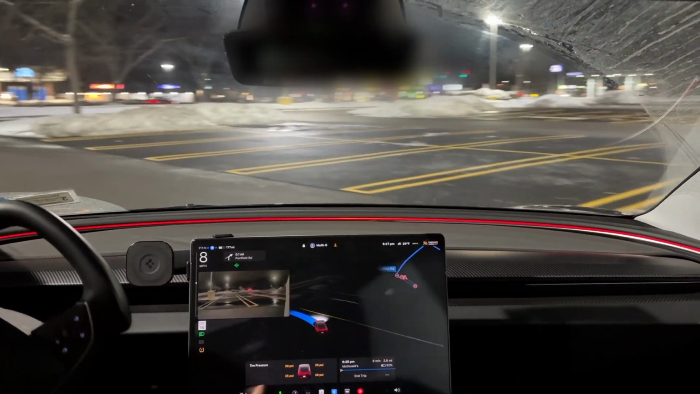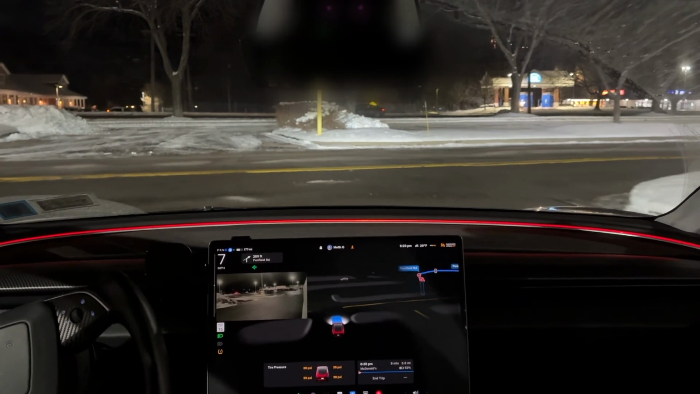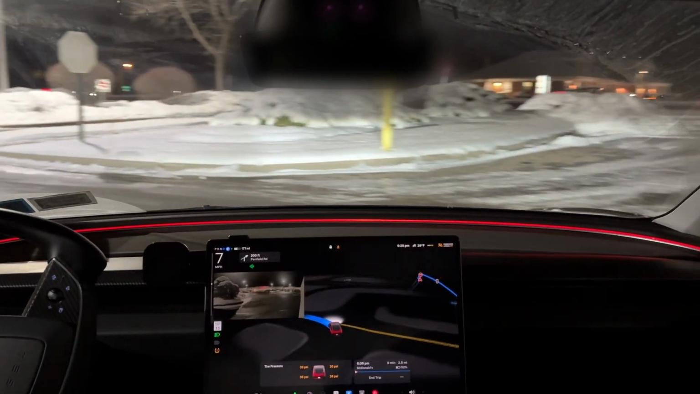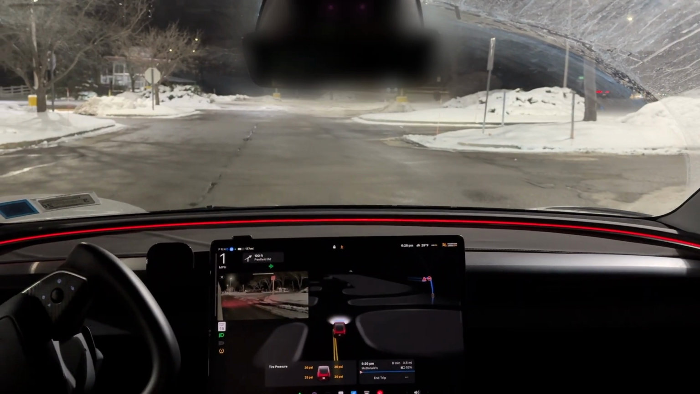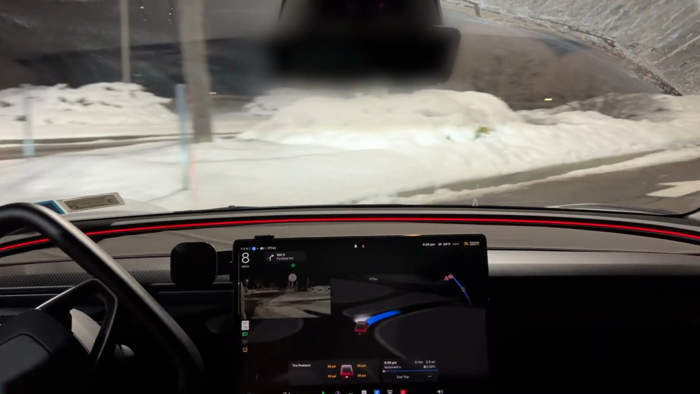Now if you notice right here, my tire pressure is a little bit low, and that's because of the cold. So I'm going to have to take a look at the tire pressure afterwards, but there we go. Makes a good left, very smooth. And I think I should have it in hurry mode if it did not reset after the update.